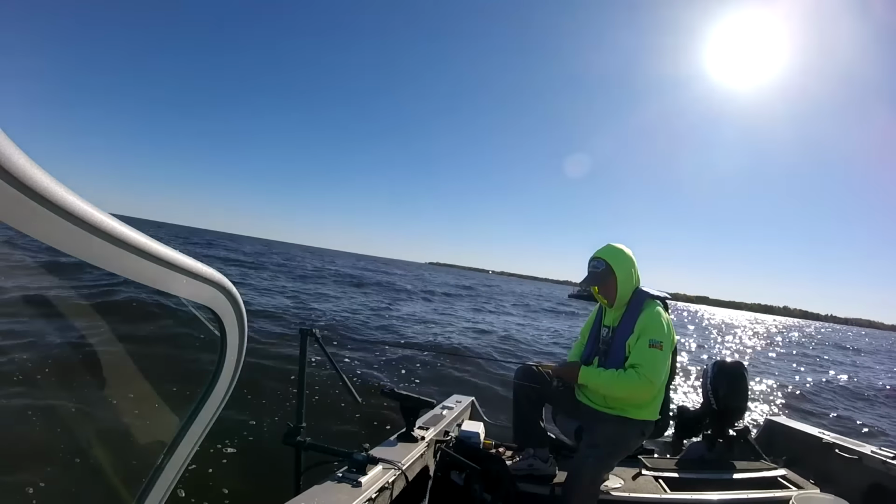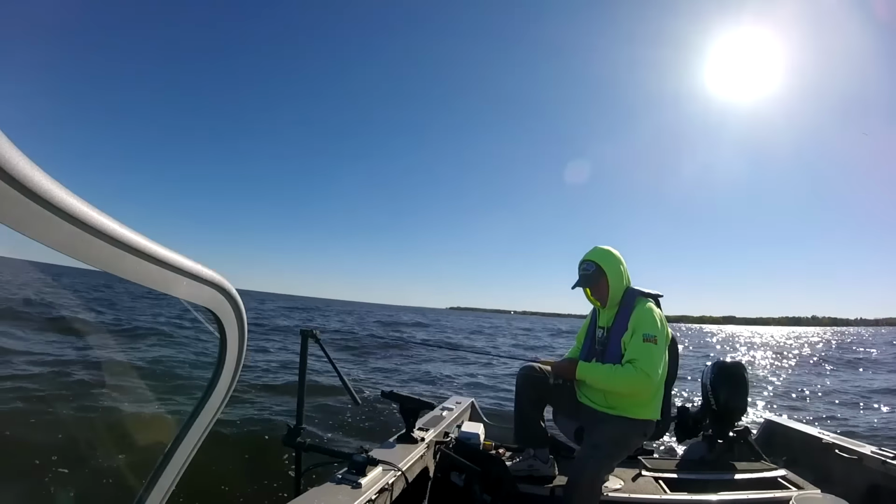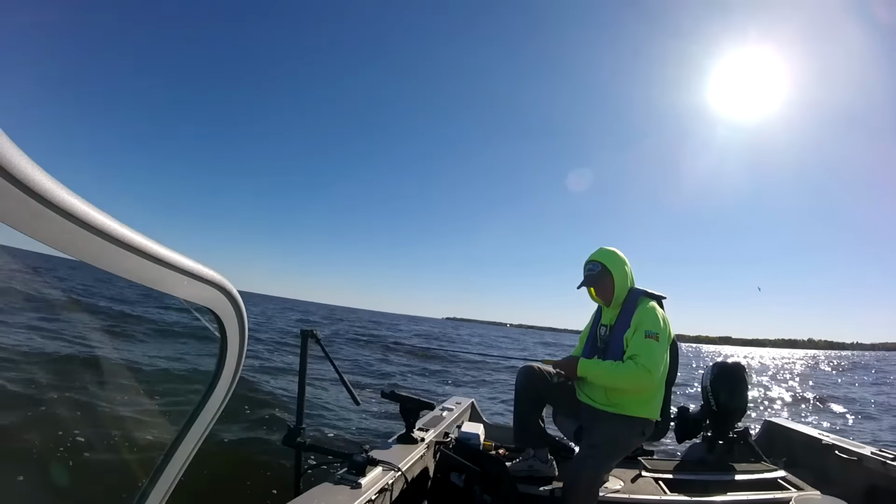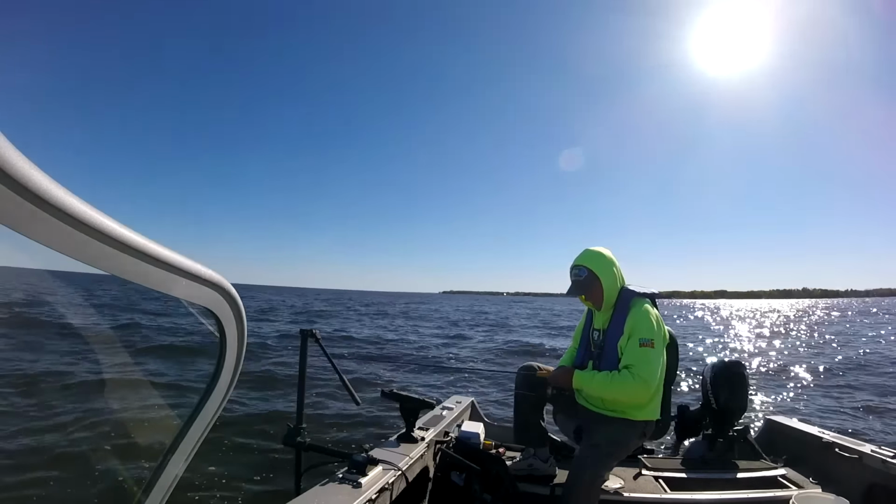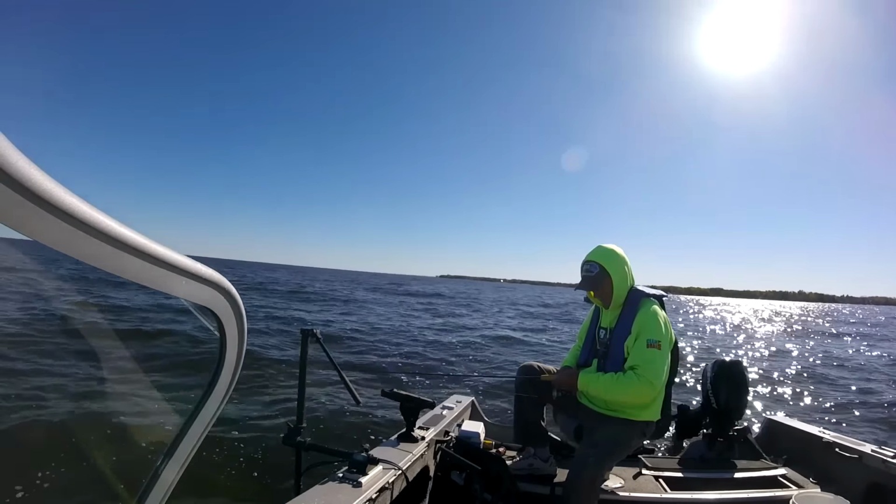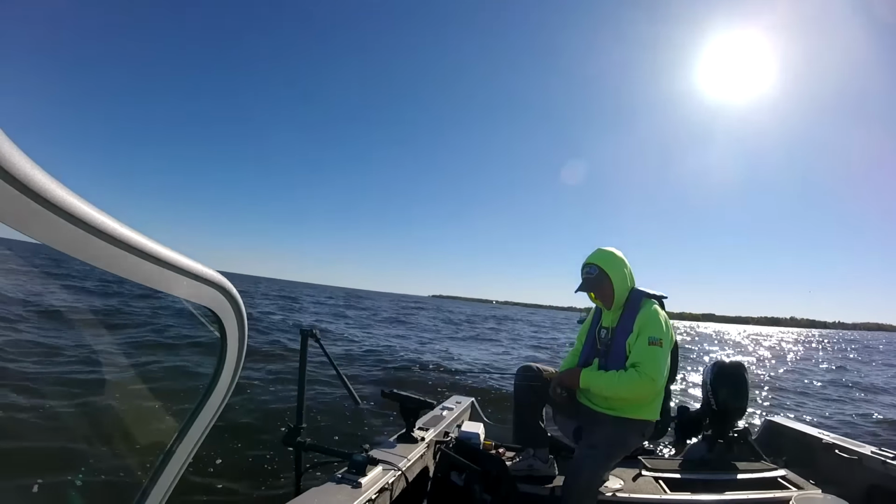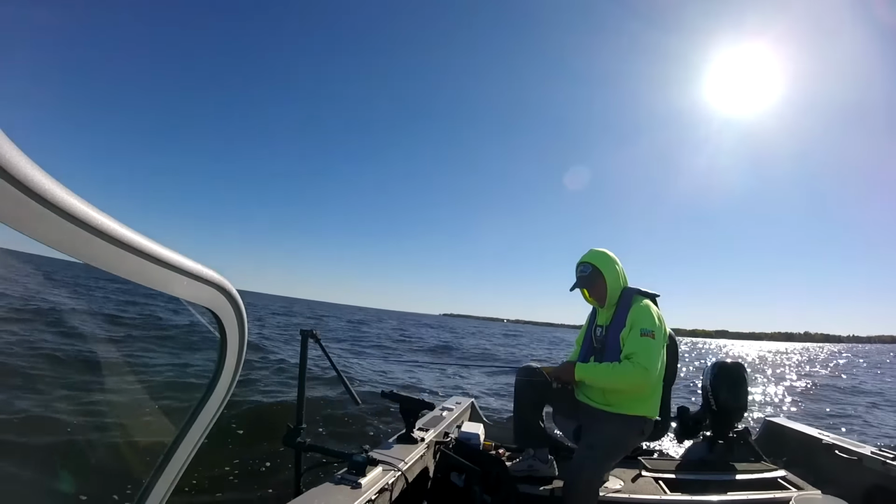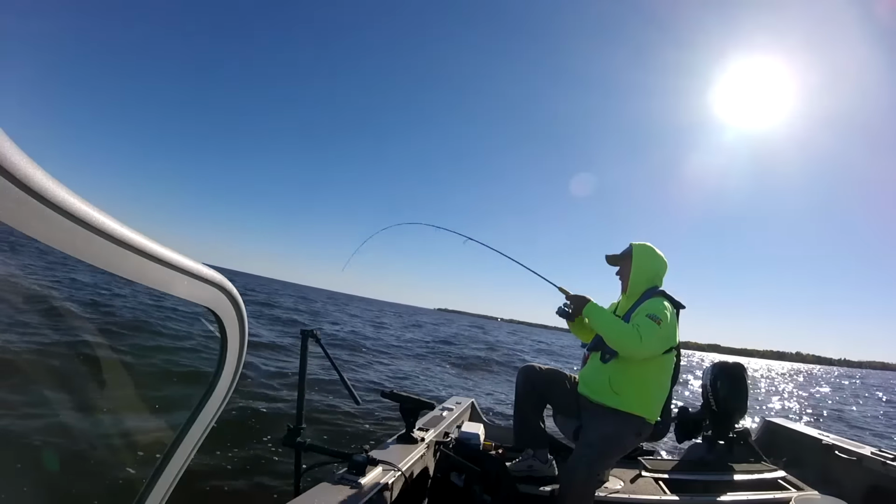Here comes a fish right away, immediately. Come on up, buddy. Looks like a better fish, too. Where are you going? Come on. Here we go.